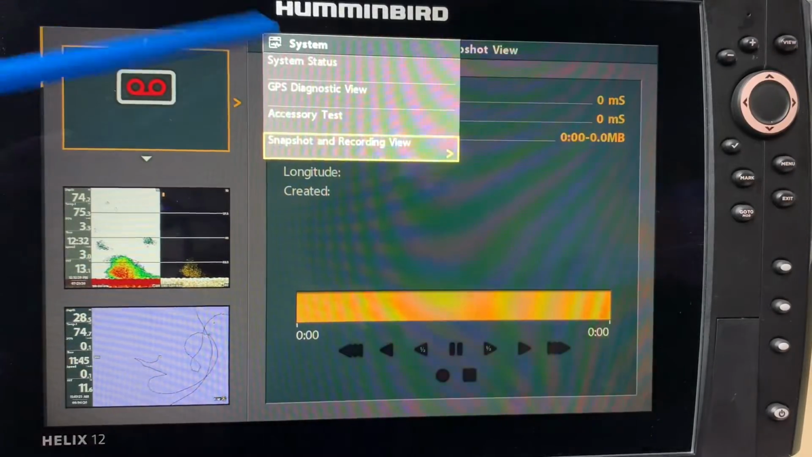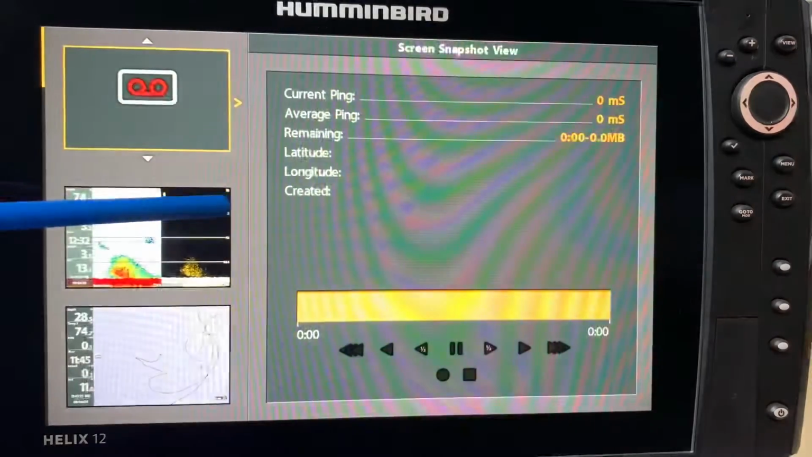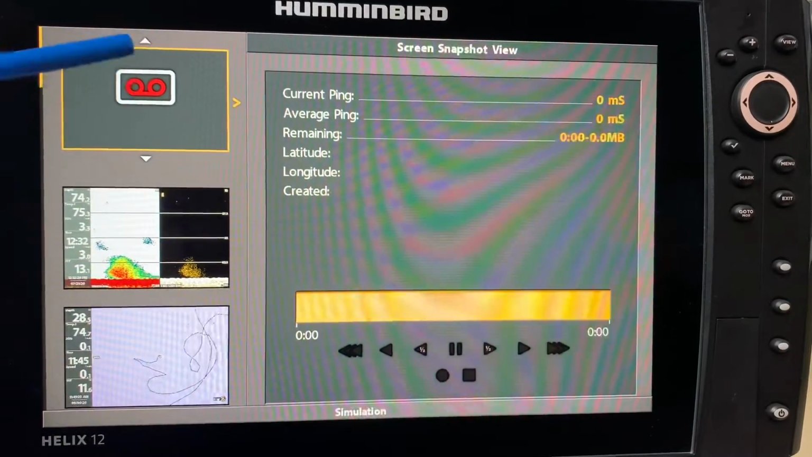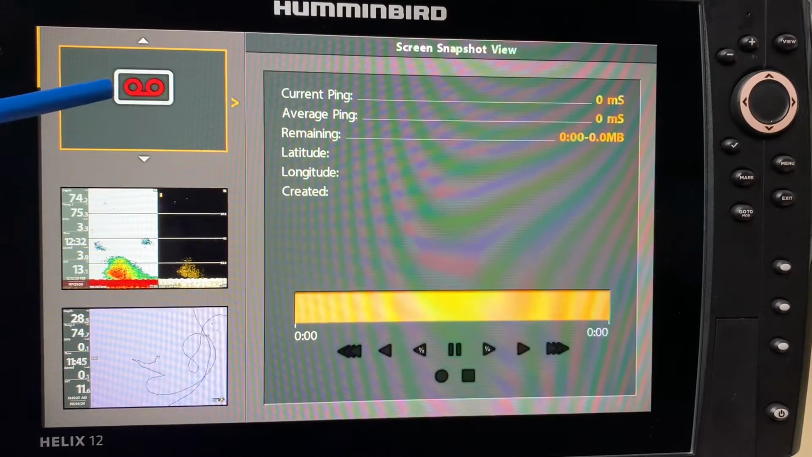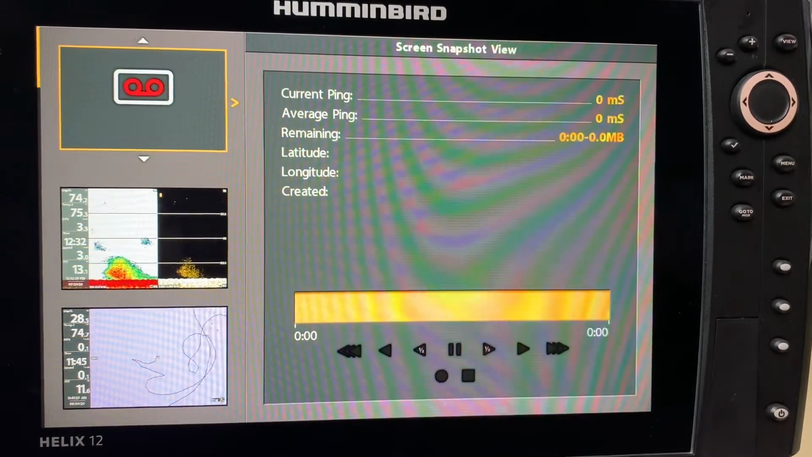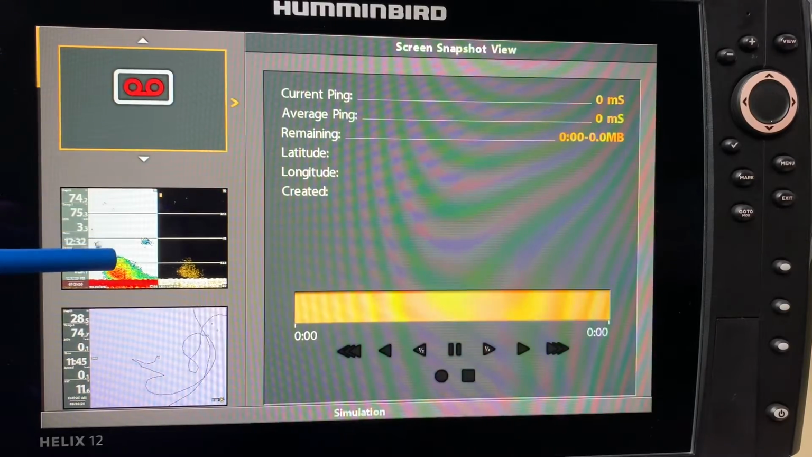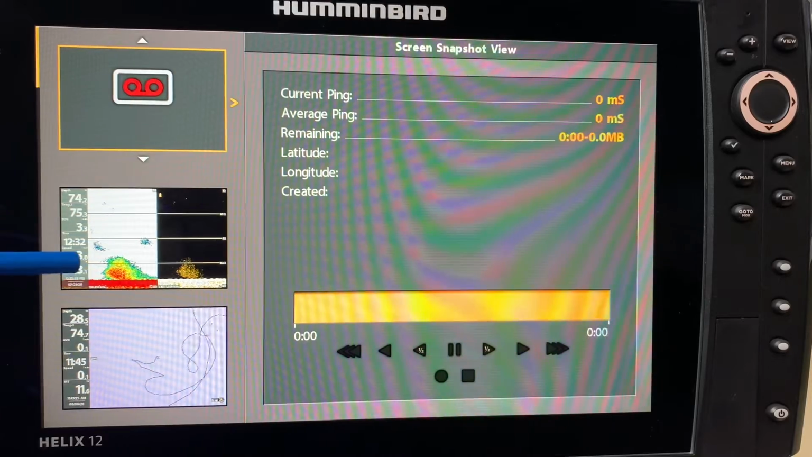The final selection in the system category is the snapshot and recording view. So if I hit the right cursor, it is going to show up. I have no recordings on here, so I'm just going to ignore that. Kind of think of this like a little cassette tape for recording. Those of you that remember the cassette tape days, our younger folks may not remember that, but us old anglers definitely do.